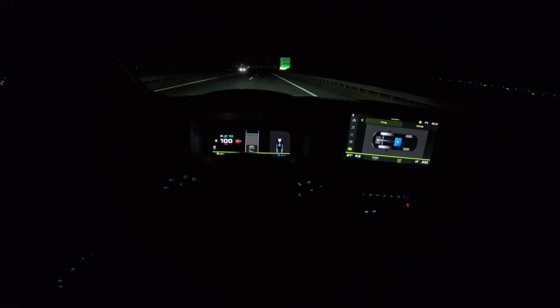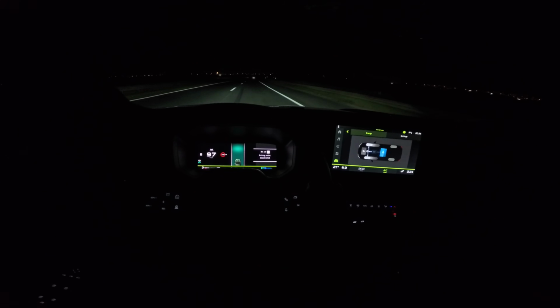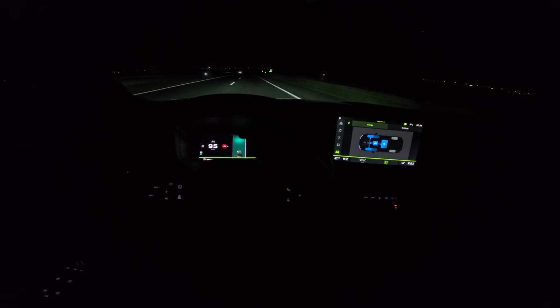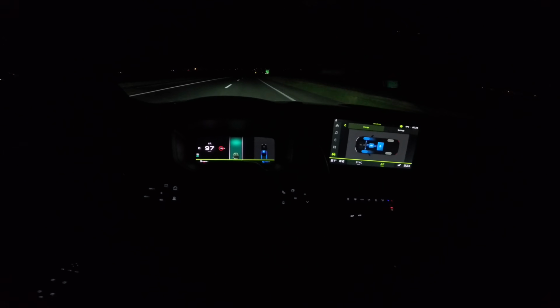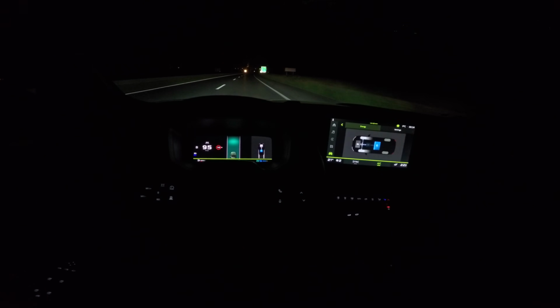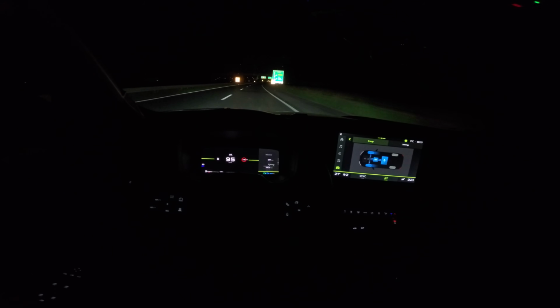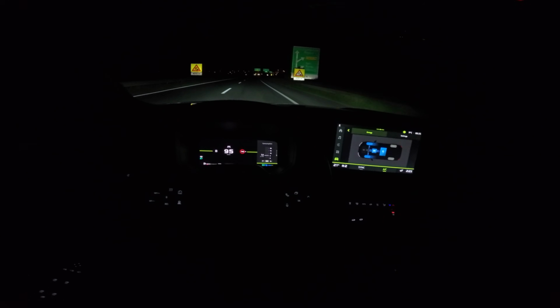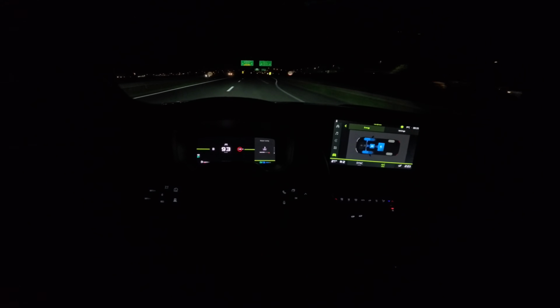Now I'll just disengage the cruise control, switch to manual. Now here you can also see a green line because it's a distance. There's no car in front of me, but it shows you like a 2-second distance. See, our consumption hasn't spiked too much, so it's still pretty good.